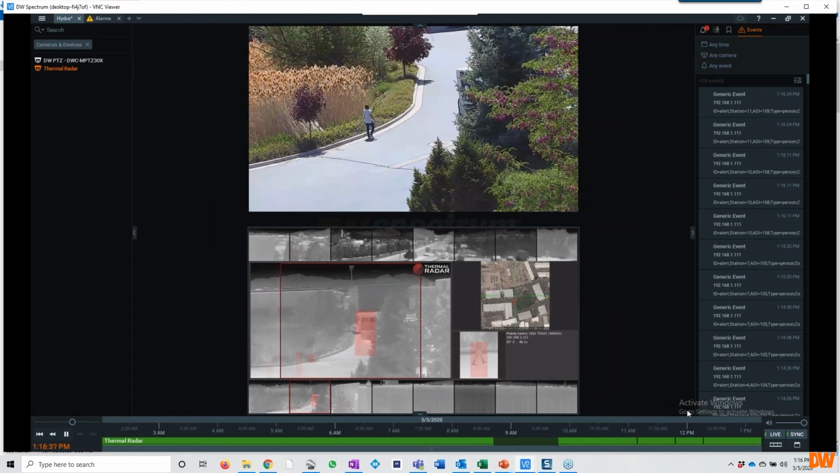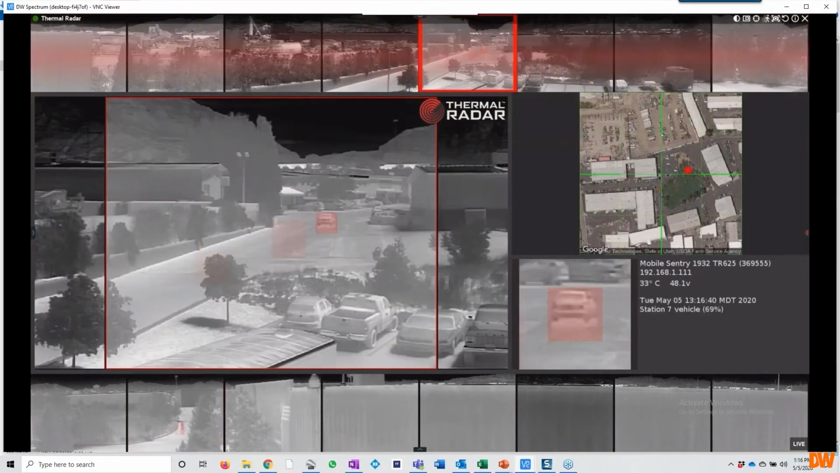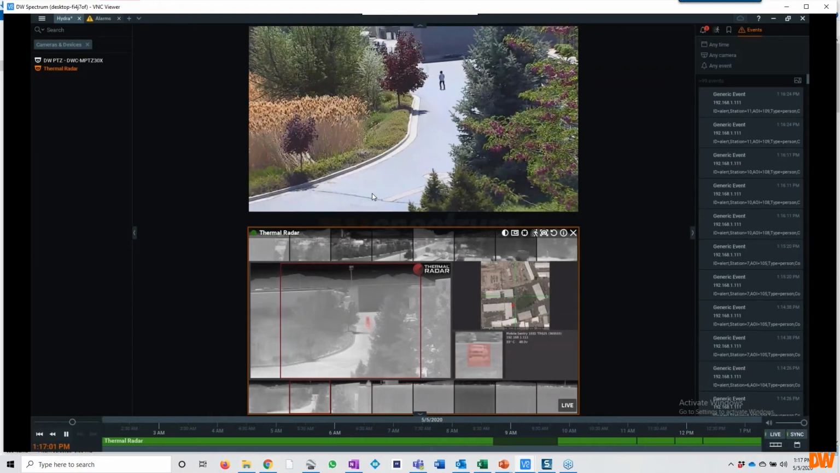So if you want to see the thermal radar feed itself, I'm going to highlight that. Again, you see the thermal radar feed up in the top here, and you see the thermal radar feed in the bottom. So there's your 360 degrees. And as we track this target walking through the parking lot, he's going to be lit up always in this alarm zone. And we show where he's located here on the map. So everything you see comes in as a single feed into our system, and the PTZ then just tracks it.